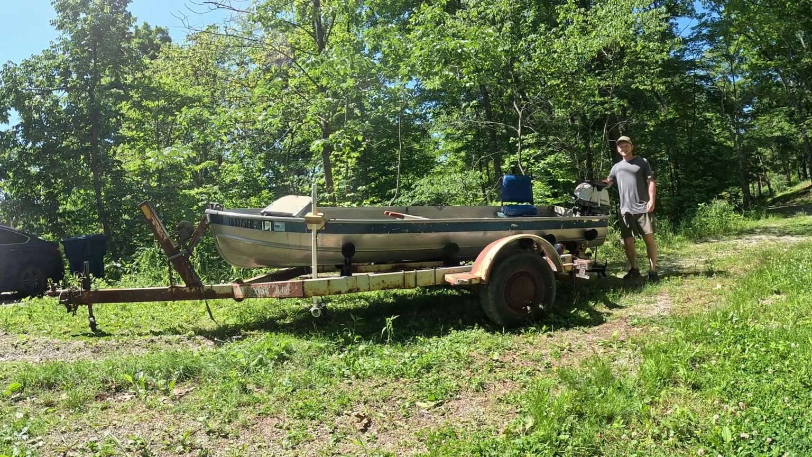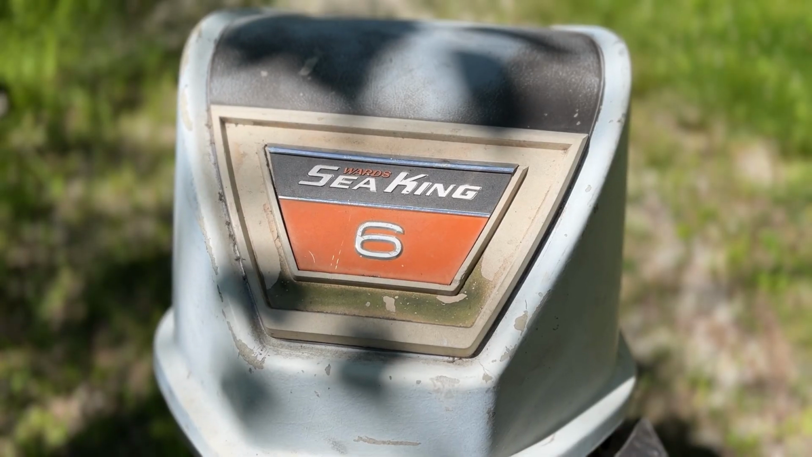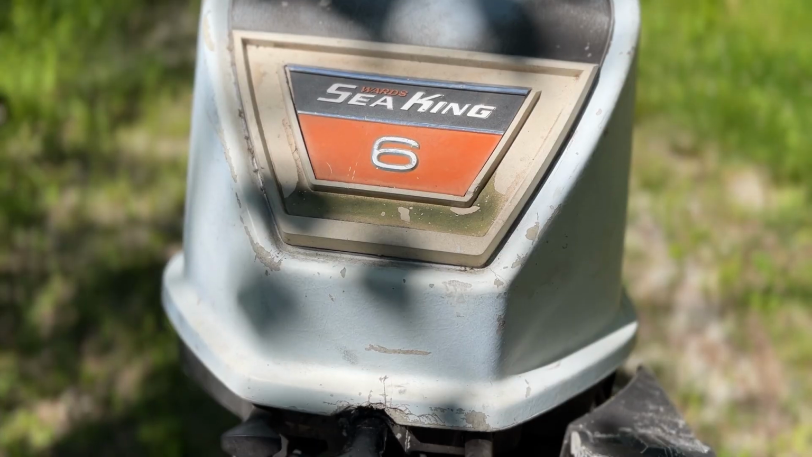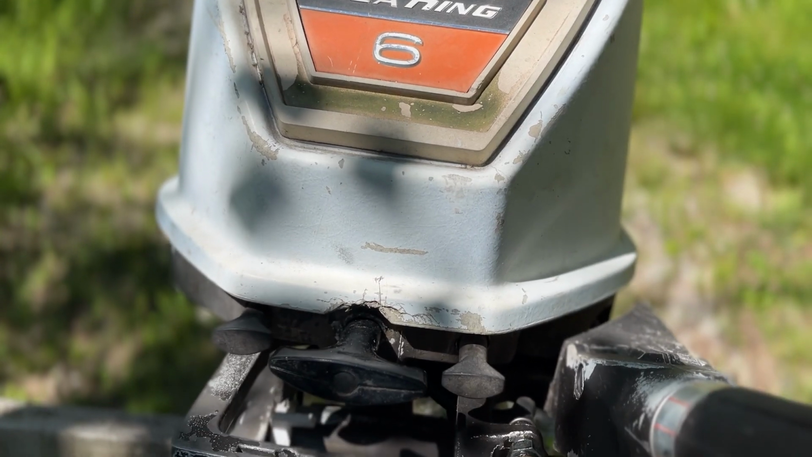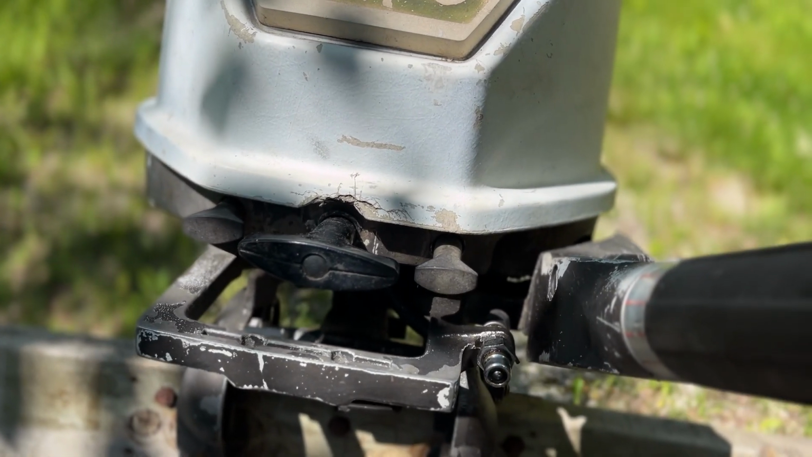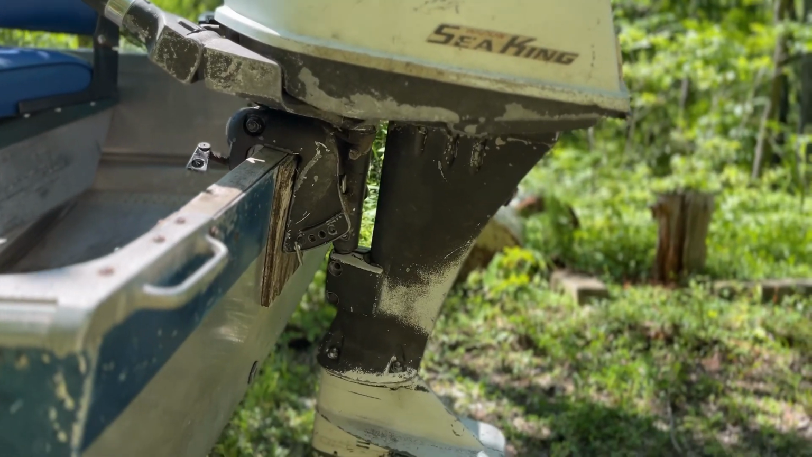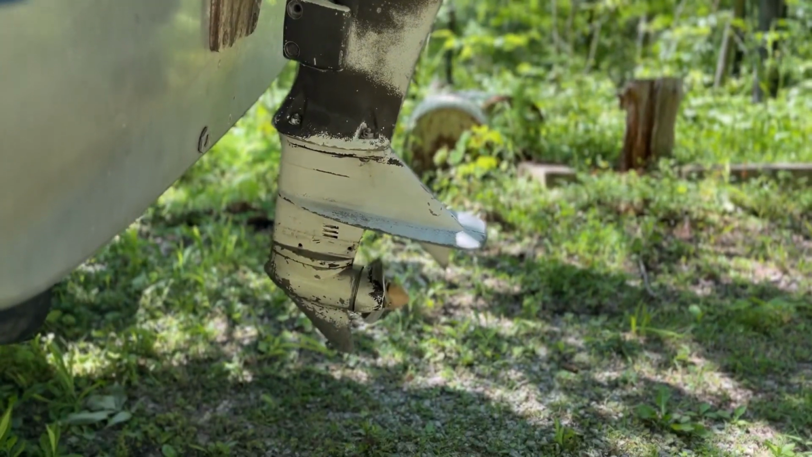At the back, we have a 6-horse outboard. It's a Sea King from 1970. Now, when I got this outboard, it got pulled out of a barn. It hadn't been used for 13 years. And I'm not joking, I pulled the cord 3 times and it started right up. It was like a dream come true.